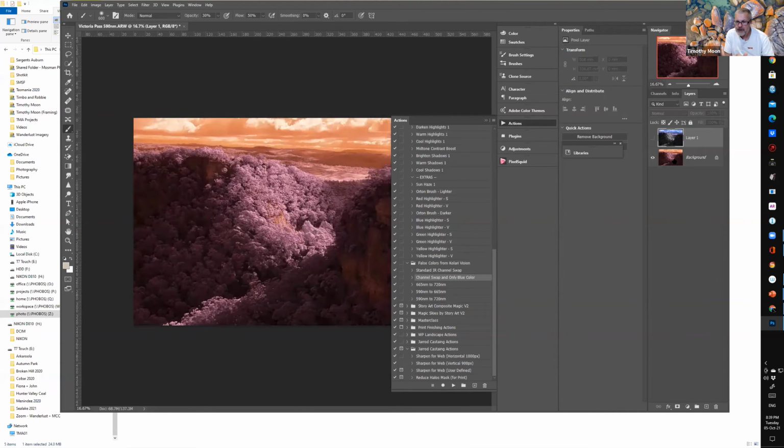So let's turn that one off, and we'll do Control J and do another one. There's also the standard IR channel swap, which is just a red and blue channel swap. You can do it manually. When you look at this image, blue will be 0 and red will be 100, and you reverse that.